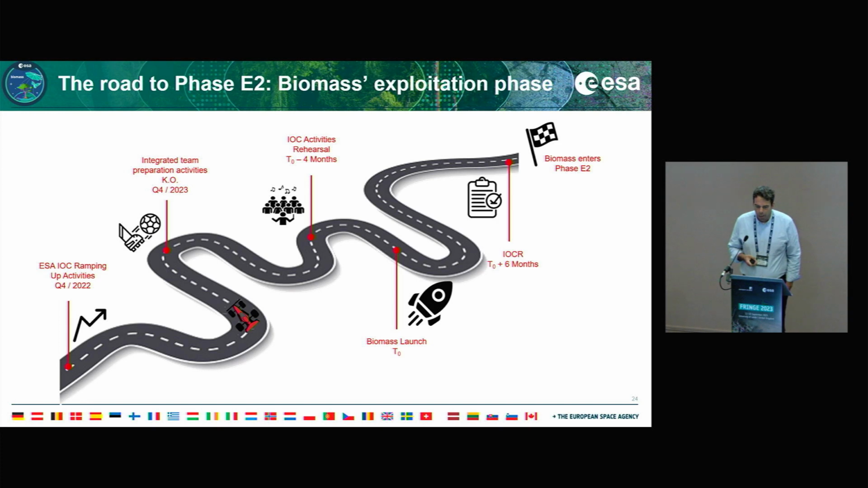And then the road to phase E2. So where are we now, and what is the actual schedule? What we're going to do? We started with the in-orbit commissioning ramping up activities at the end of last year. By the end of this year, Q4 23, we'll have an integrated team preparation of activities. Then we'll start the in-orbit commissioning activities rehearsal at T0 minus 4 months, where T0 is the Biomass launch. Then we have an in-orbit commissioning of roughly 6 months. And after 6 months, Biomass enters phase E2.